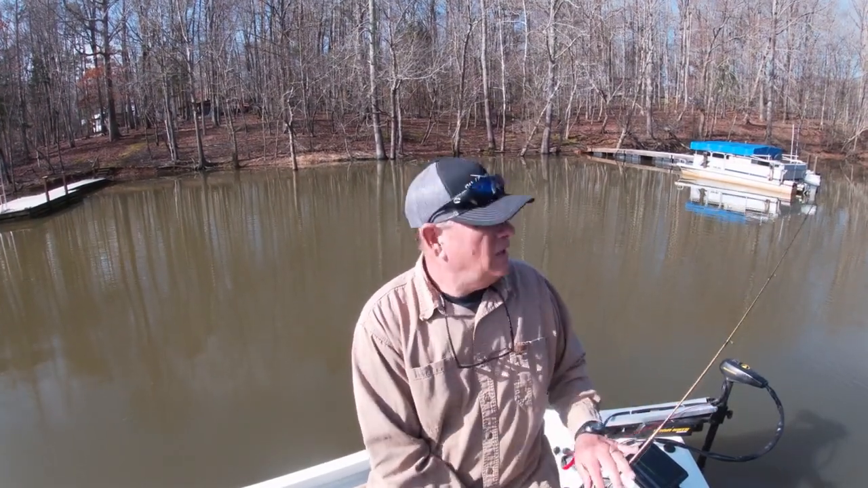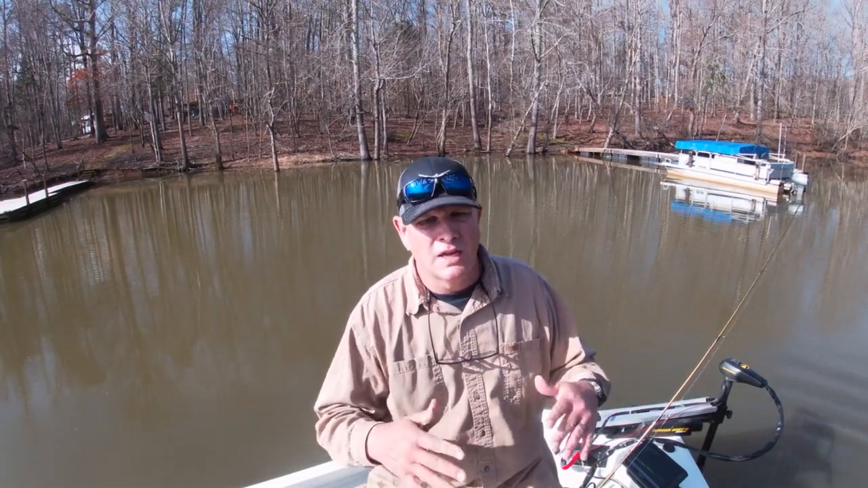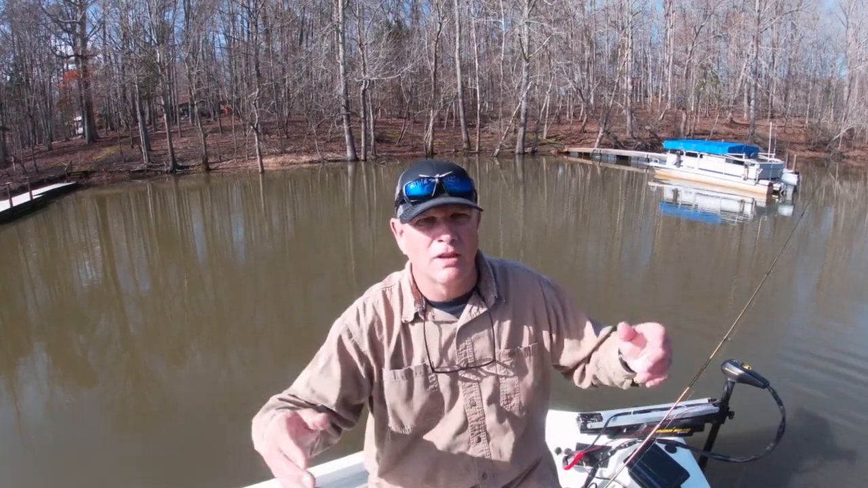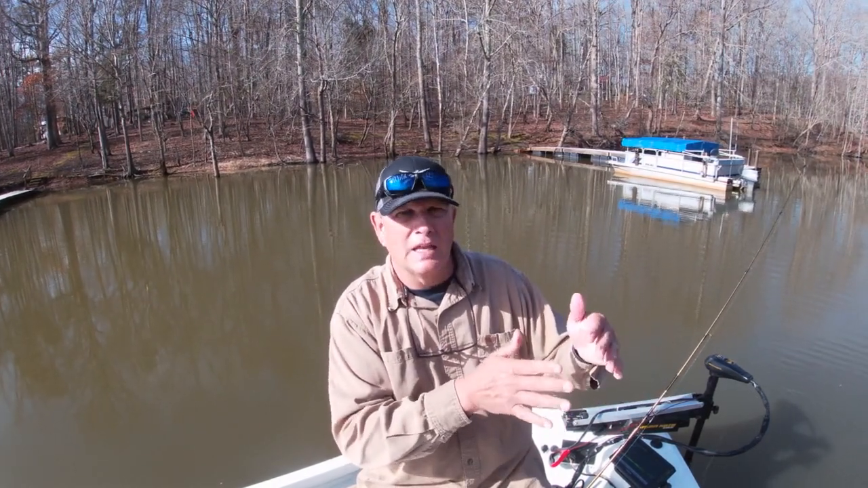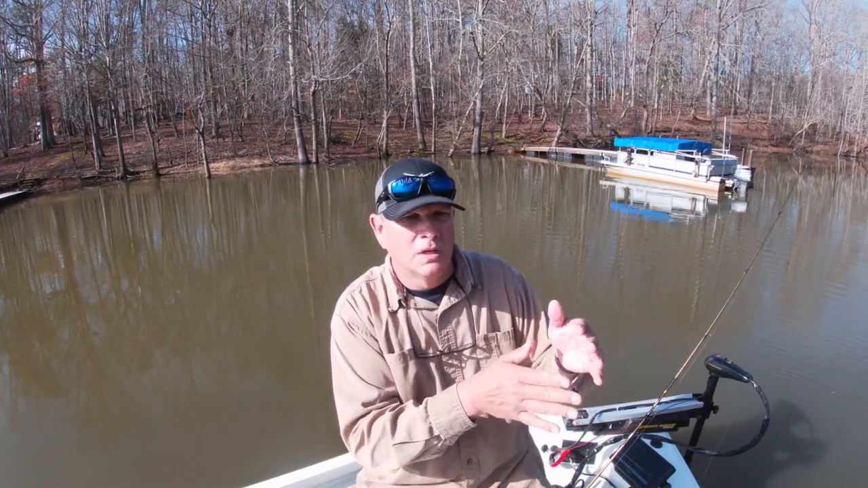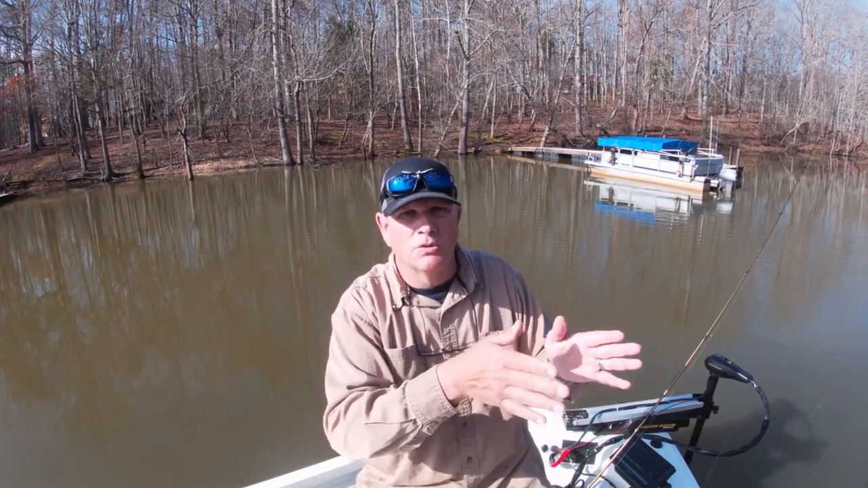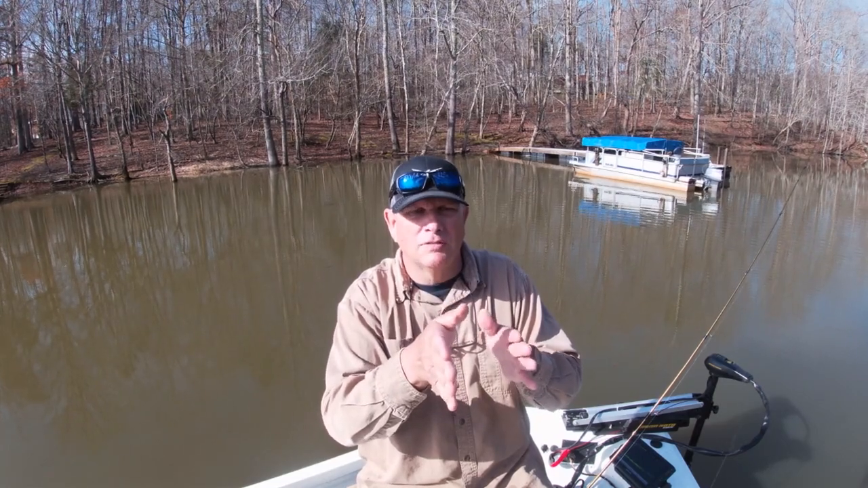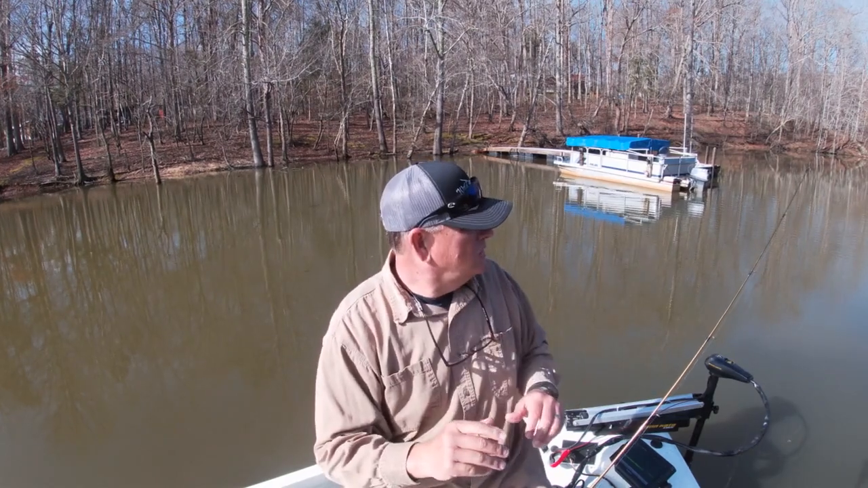These crappie are scattered all out in this cove with no rhyme or reason, and they're just following these shad around. I've been watching them on the live scope run up through the shad and separate, and the crappie are just scattered. They'll get in these schools of shad and just sit right up under them or in them. So when I'm scanning with my live scope, sometimes I don't see them till I'm right on top of them. Because if the crappie's nose is pointed towards your live scope, it doesn't put out a big signature. Once he turns sideways, you can see the signature.